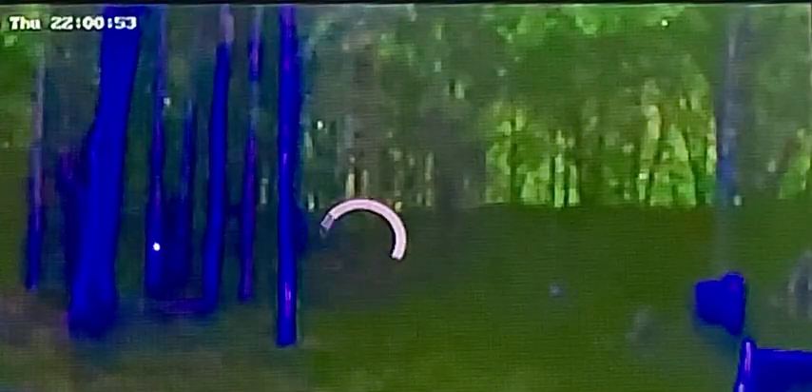Wow. That's right over by that spot I was talking about. It's very interesting. These are my Native American bells. Something right there. A shadow. Okay. I don't know what's up with that.